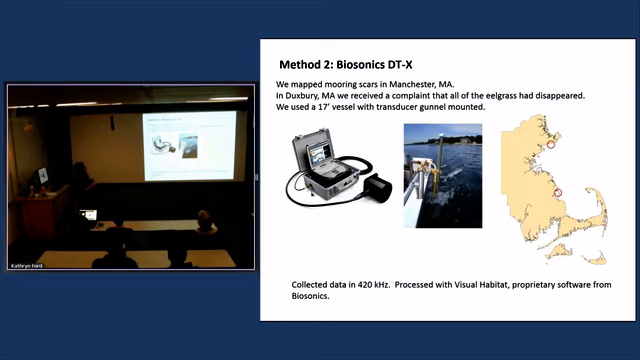It was gunnel mounted. So here's the gunnel mount right there. It was on a pole, and we got the GPS right above it. It's a pretty heavy transducer. It weighs about 20, maybe 25 pounds. This is the processing unit and laptop integrated for all the collection. This data is collected at 420 kilohertz. It's processed with proprietary software from Biosonics called Visual Habitat.